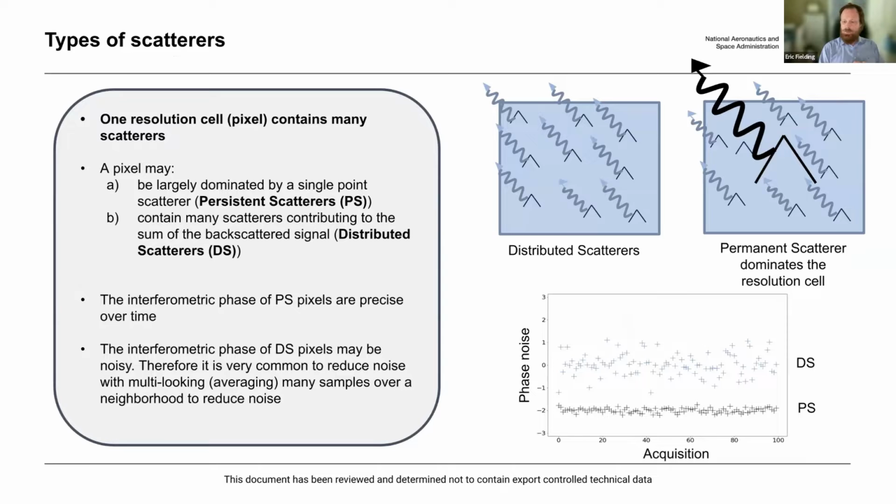For time series analysis, people often divide the analysis into two different types. There are the so-called distributed scatterers, where there's a bunch of smaller reflectors within each pixel that add up to form a distributed set of radar scatterers. And then there's the case where there's one very bright reflecting object within a pixel, and that's what people call a permanent scatterer that dominates.